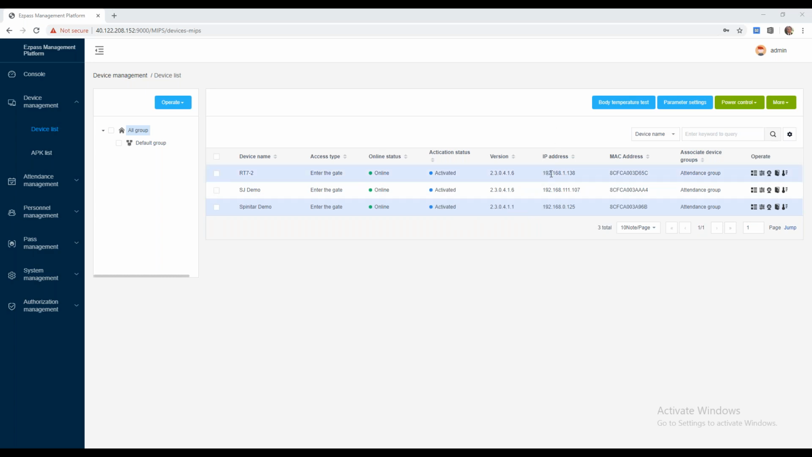We also have information like IP address, MAC address, and other device-specific information. We can also power cycle, shut down, restart, and reset the device remotely from this management software tool. And we can also open a door remotely if we have that configured and set up within the system. There's a whole host of other features I won't get into the weeds with under device details and some of these other windows, but we can really set a lot of different advanced parameters on the device remotely using this software, which can be very helpful.